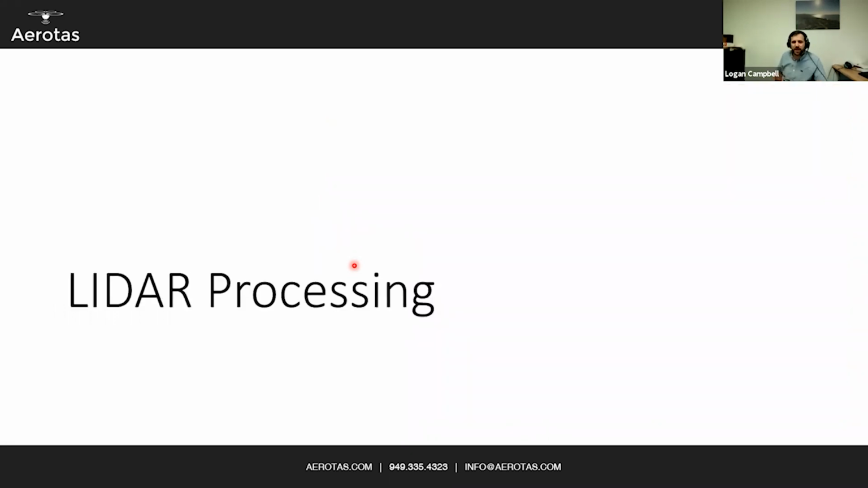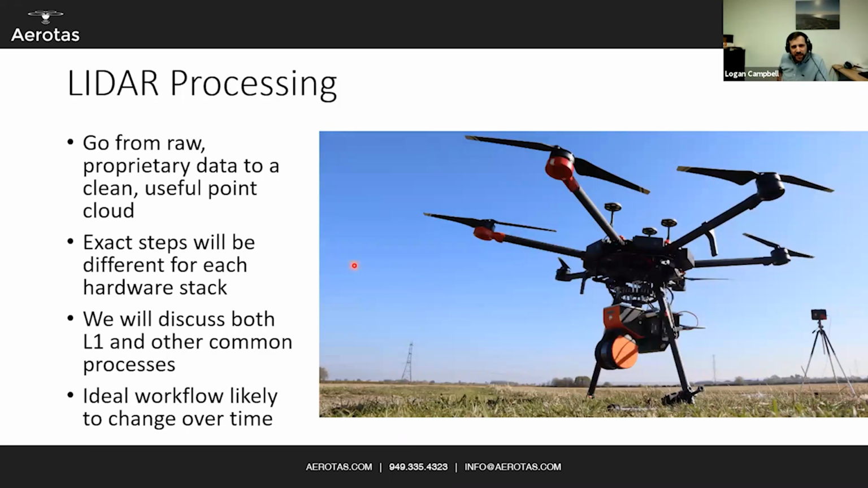Now let's get into LiDAR processing, which is probably what a lot of you guys are interested in. With LiDAR processing, the main goal is to go from a raw proprietary data format to a clean and useful point cloud. I've got a question here for you, Logan, and this might make sense now. You had mentioned a properly referenced point cloud. Could you talk about the definition or the description of what a properly referenced point cloud is?